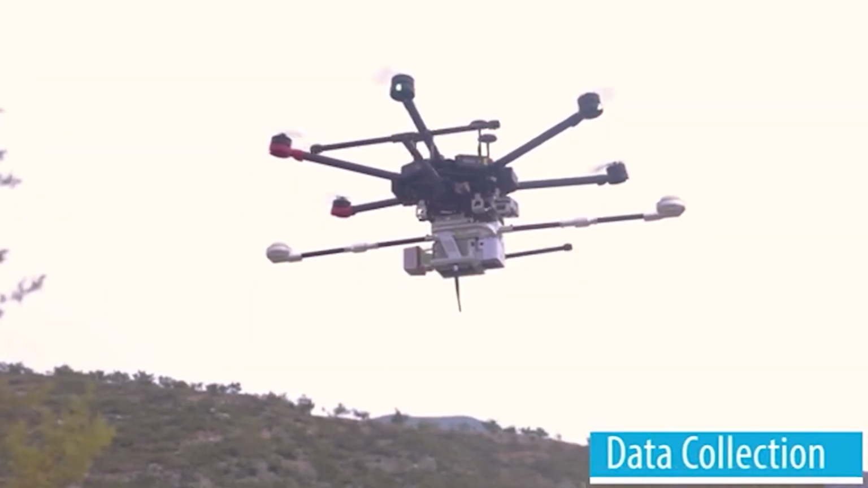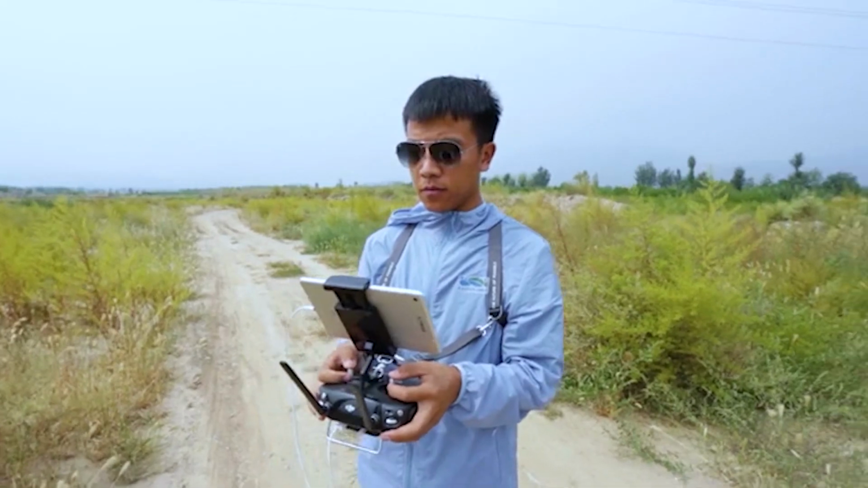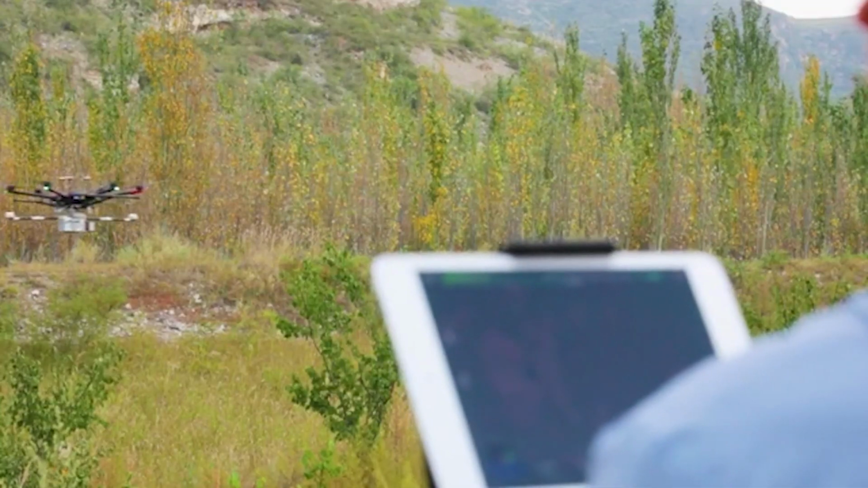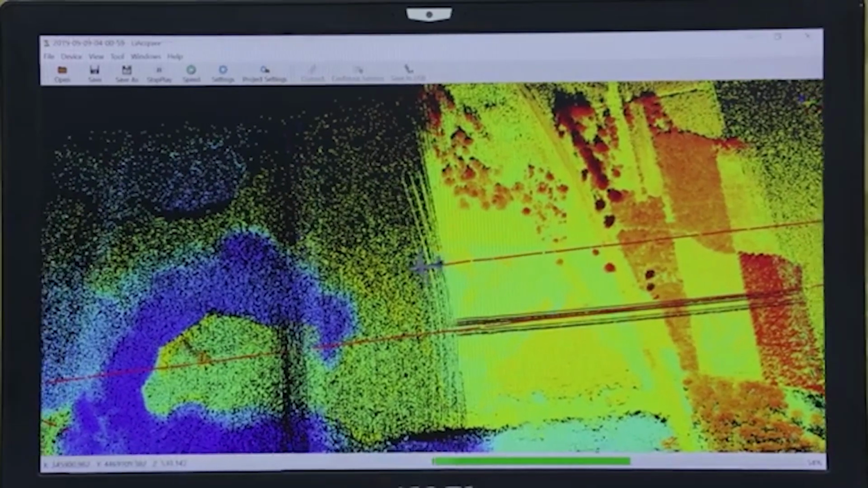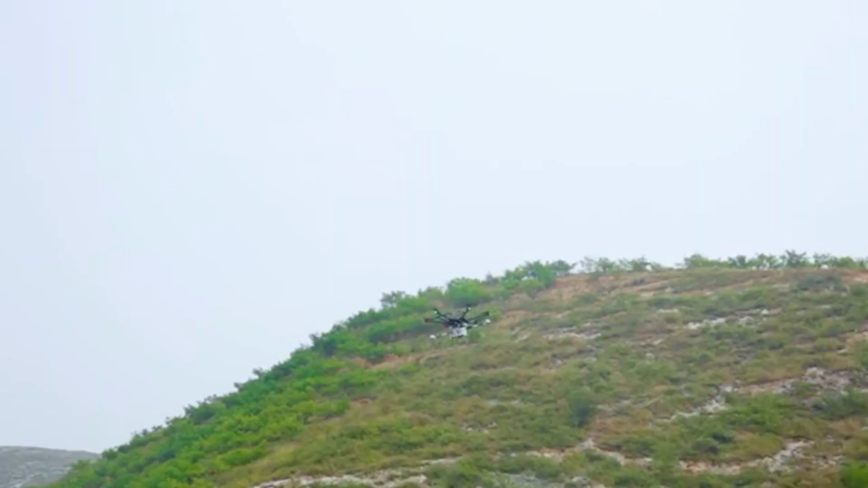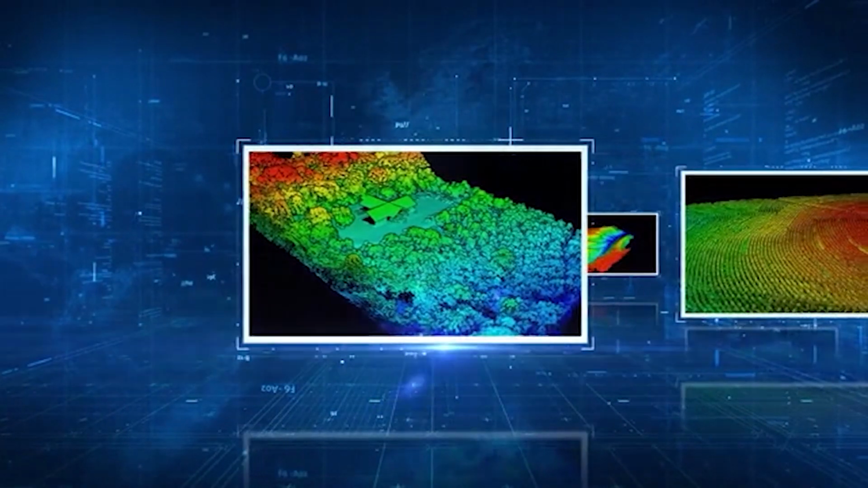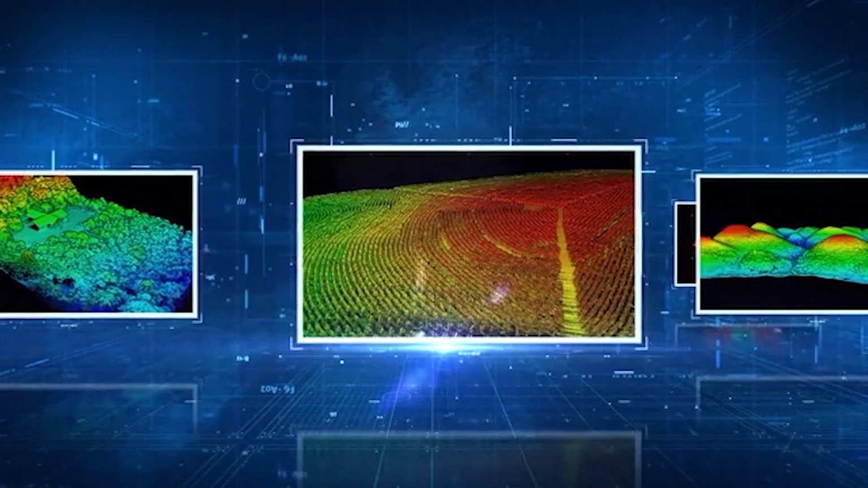This video is going to just show you essentially what data collection operations look like with the LiAir 250 mounted on the DJI M600 Pro. Here we're using DJI's Ground Station Pro to do flight planning, but we're monitoring the actual data collection from our LiAcquire software, which is a specialized software that comes with all of our LiAir systems. And this is what the data looks like that you can actually collect.